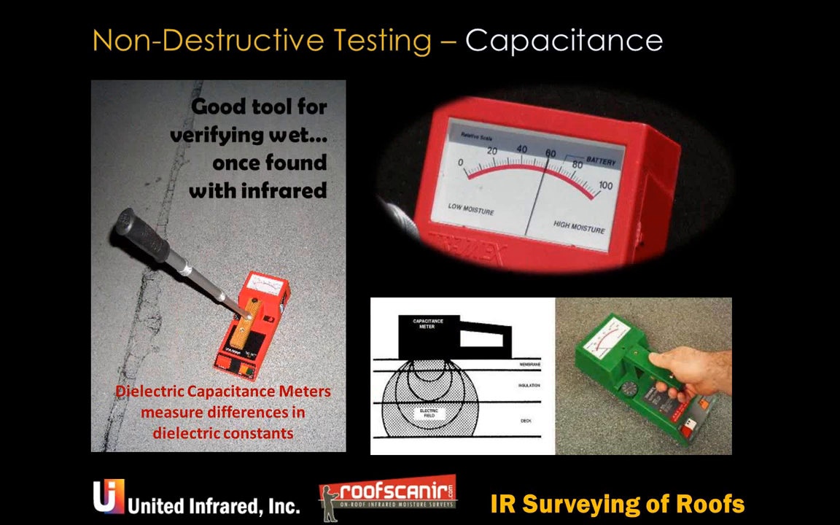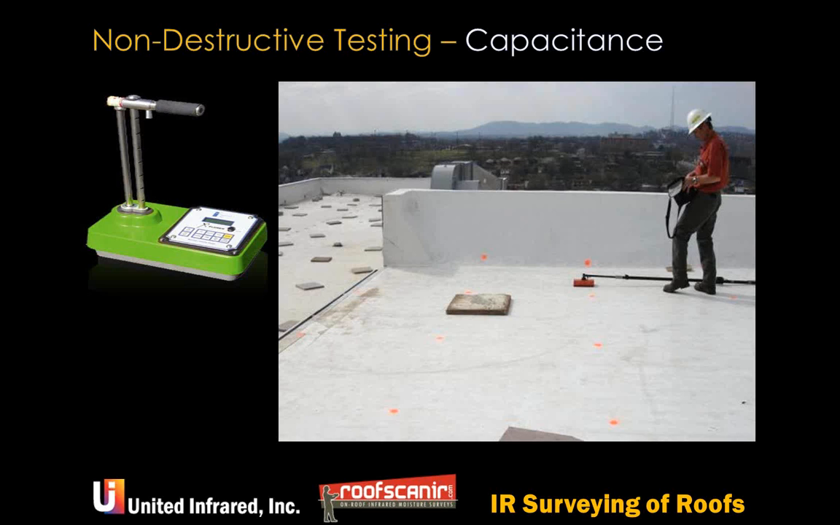So the capacitance meter, this one on the right bottom is the one that we use. It's called the RWS. It goes supposedly 4 inches down below the surface, and we have quite a bit of false positive readings. We have some negative readings. And we like to use the infrared, and this is our meter of choice if we're not doing any core cutting or pin testing.